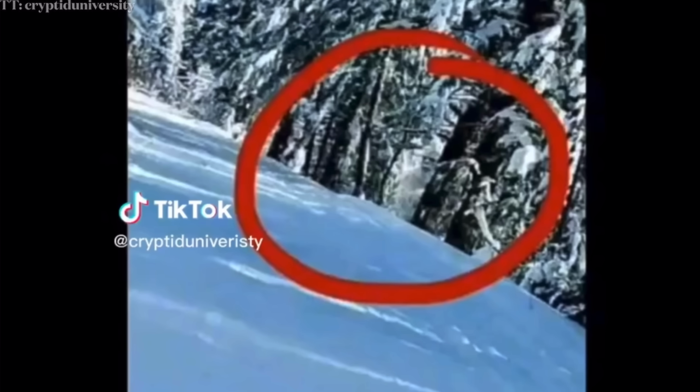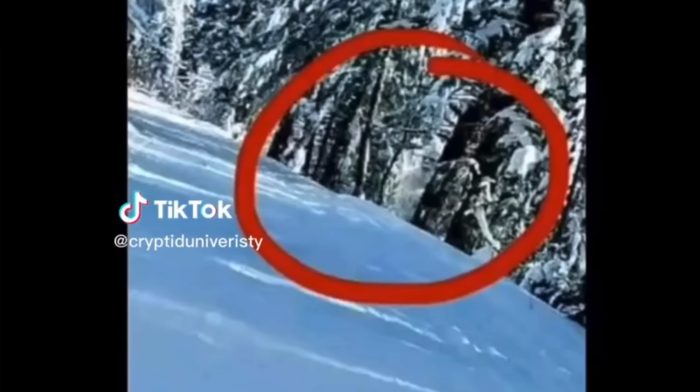It's extremely defined with snow-white hair, and its face is easily seen. It has dark eyes, a nose, and a mouth, and it looks monkey-like. Exactly what Bigfoot is commonly described as. A lot of viewers complain about Bigfoot photos and sightings being too blurry, but this one really isn't at all. It's very clear, and it's very obvious what we are seeing.